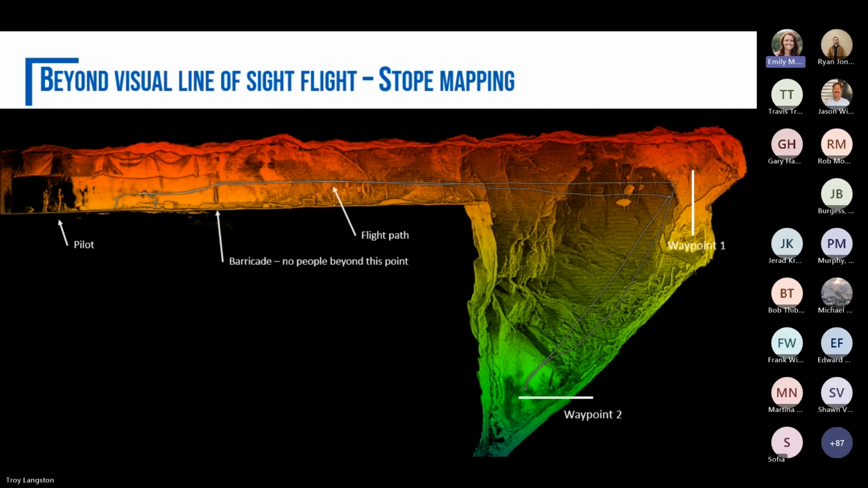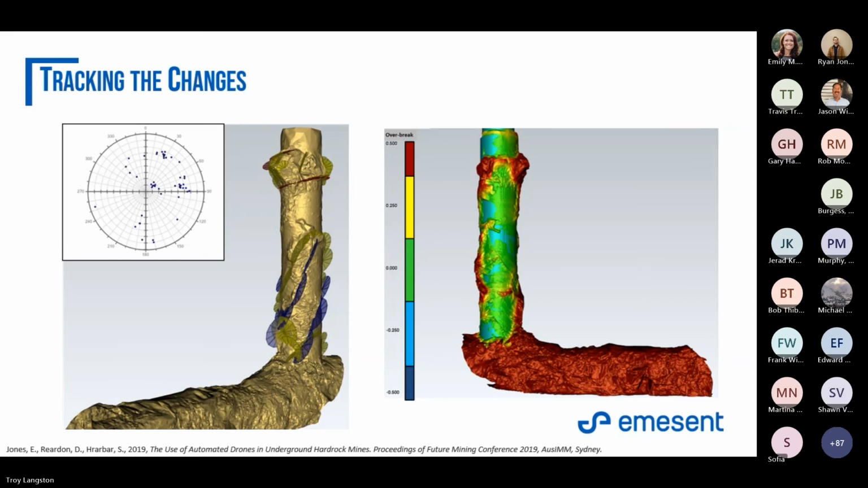So this is a typical flight when we're doing stope mapping. Essentially, you take off, the pilot sets back, take off the barricade, fly it out. When you get a little bit closer, just set the waypoints once you can see, or even if you don't know what's out there, you can set them. Set waypoint 1, set waypoint 2, it automatically goes down, comes back up, does all the work for you. Safety is key in mind. This is a good example of what we're able to do with tracking those changes within the mining.